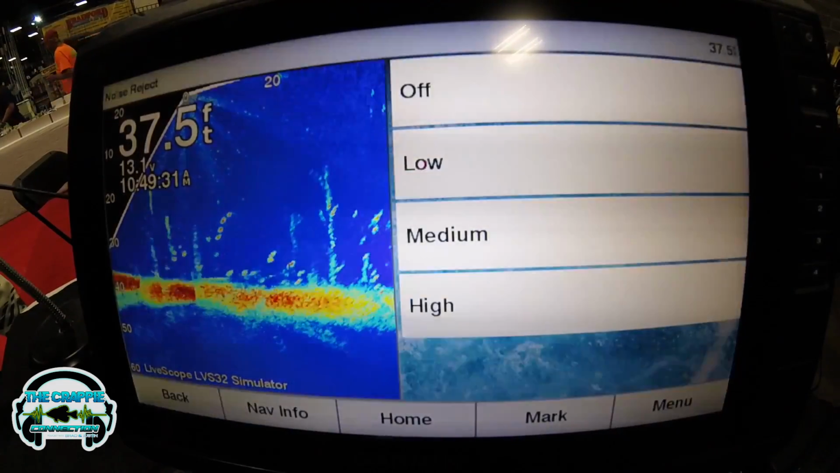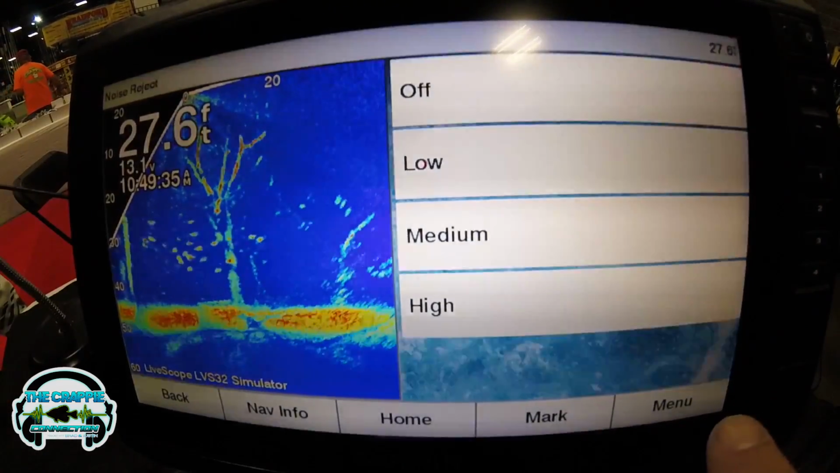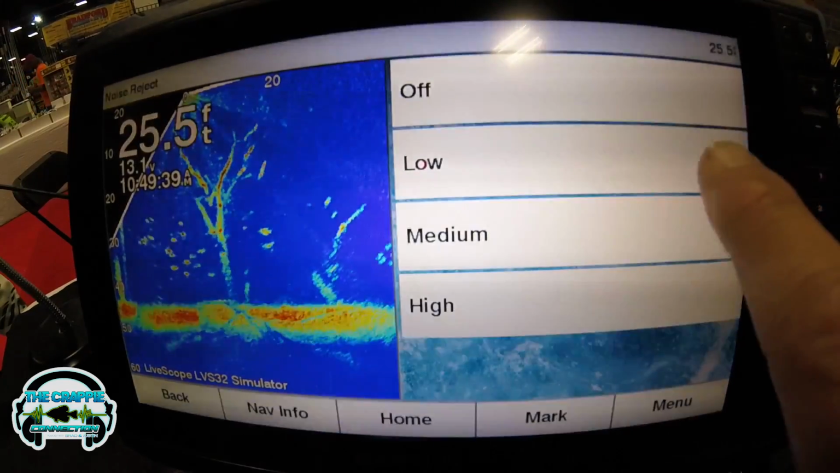So you want to start out here at low. It's not going to change anything on this screen because it's in demo mode. But when you go low, then medium, you might hit low and say, all right, it took some of the clutter out, but I could still see my jig. Then you hit medium, and it's like, wow, it cleaned it up really good, but I lost my jig. That's not necessarily a bad thing, but you want to go back to low at this point and leave it there so you can still see your jig.